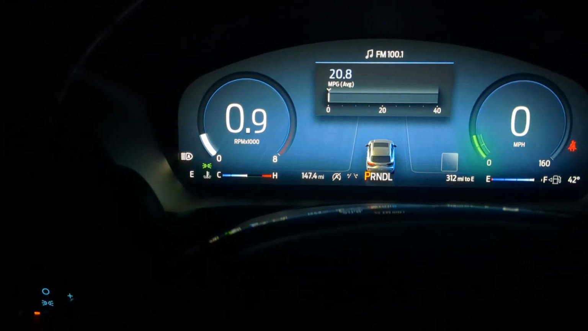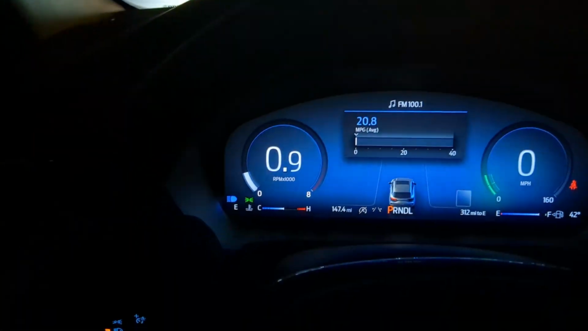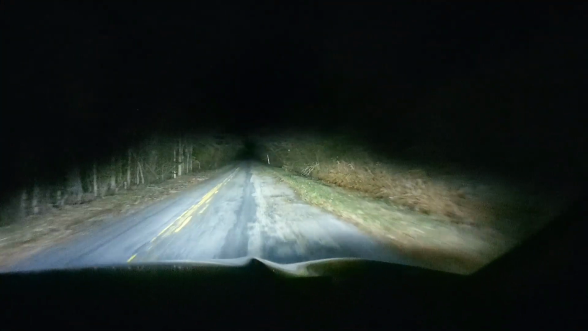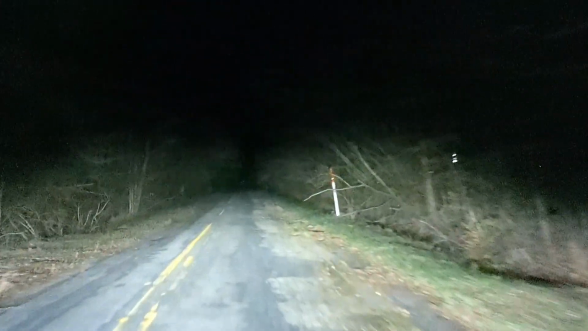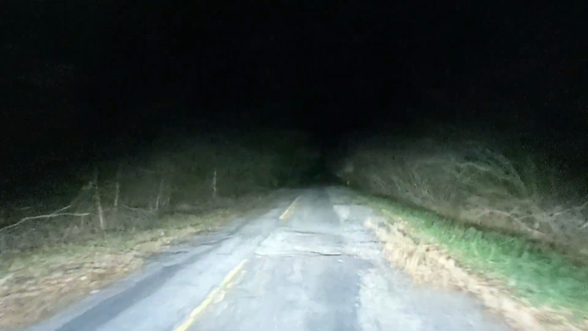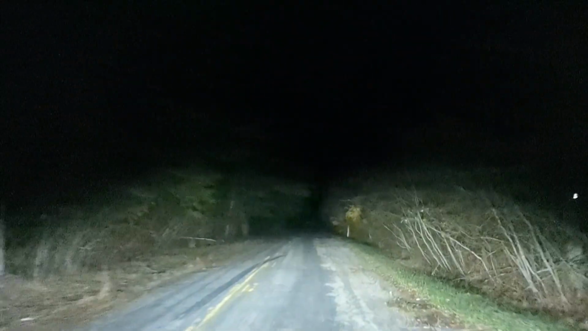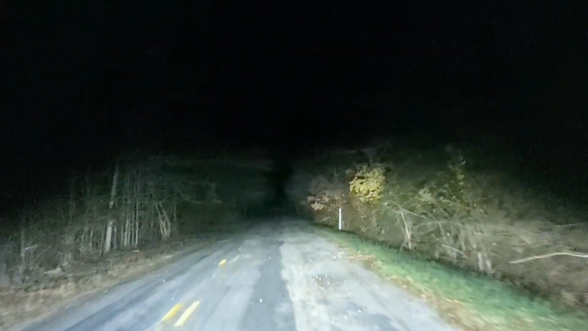So say the automatic high beams don't come on right away, you can do it yourself and still have them in the automatic high beam mode. So as you can see, high beams are performing pretty well. Ideally, I would probably want them a bit higher than they are, but I wouldn't say they're dim or anything. They're definitely pretty bright. But, yeah. Decent performance. The low beam performance is pretty good.